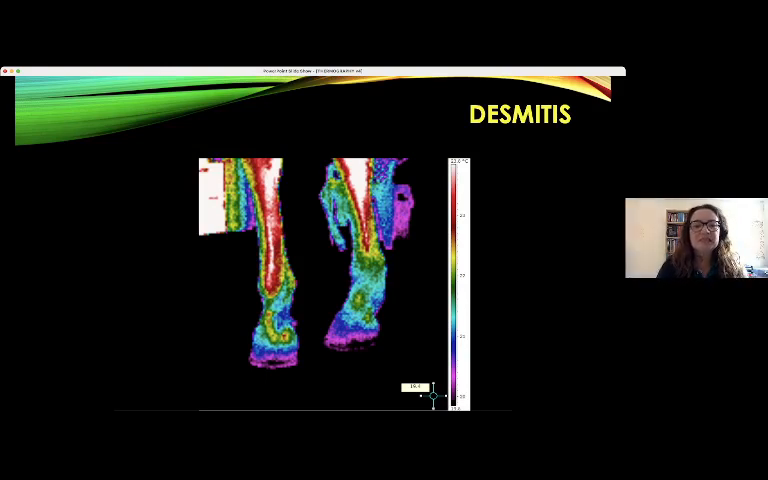This is also very simple to see in the thermography. Here you can see the alterations in the left front limb, the increased temperature in the oblique ligament. We can see the path of the oblique ligament. It's very interesting.